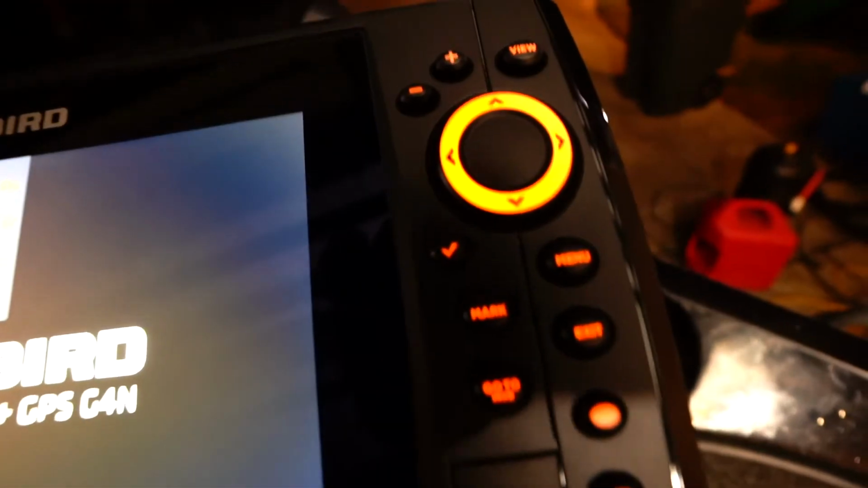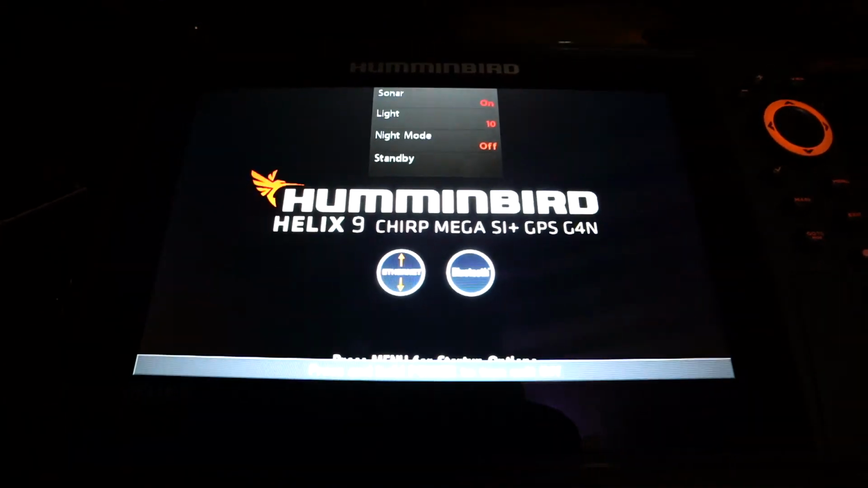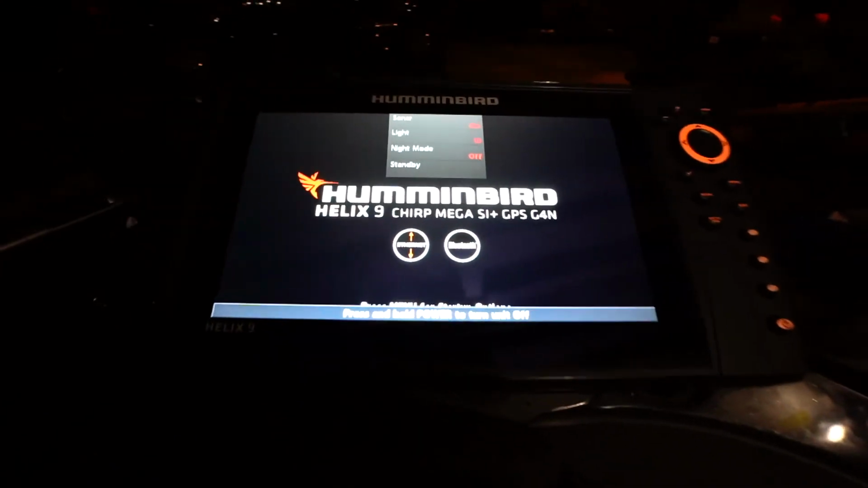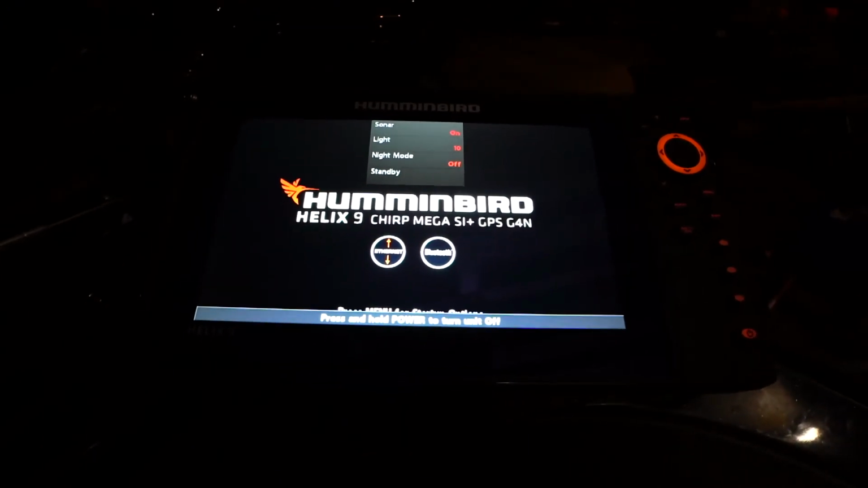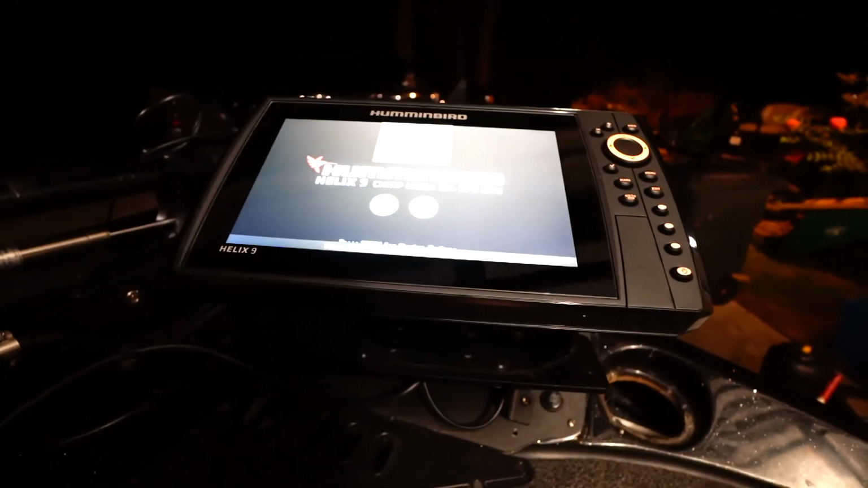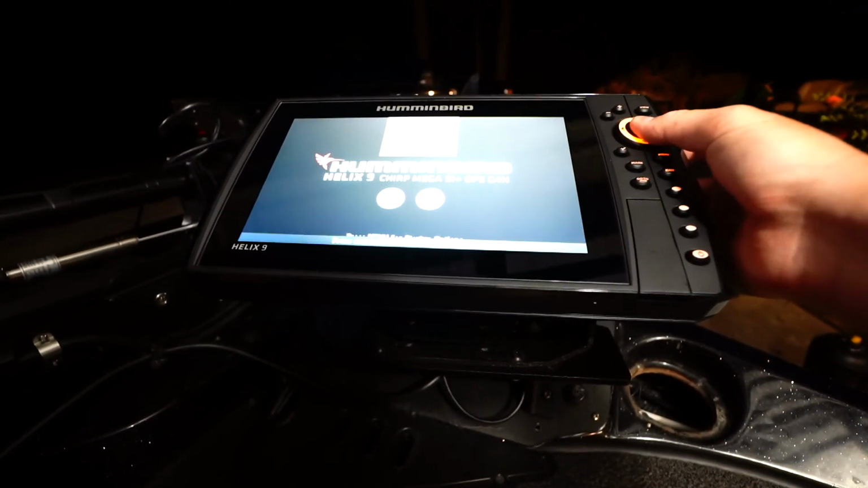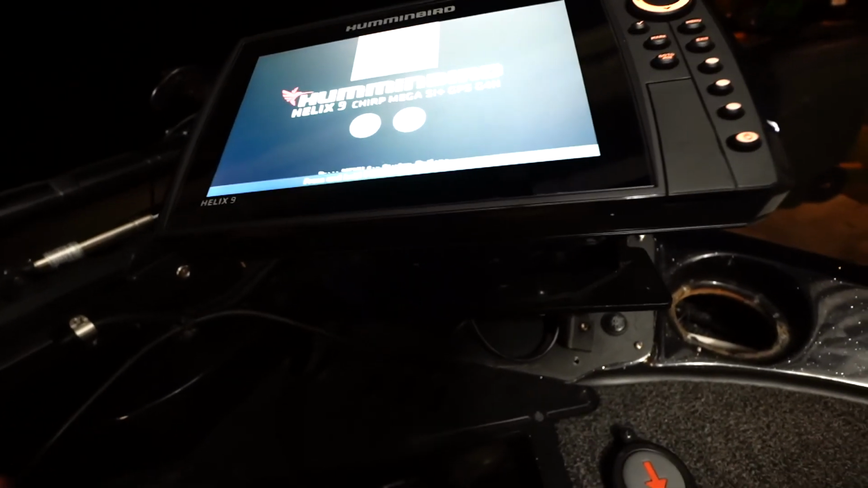I like that orange accent. Where did that screen come from? I pressed view. Hit back or exit. I guess it's not gonna do it, but yeah, she's on. So when you push the button, that screen came up right there? When I pressed the view button, it did. Okay, so hit the other arrow. Is it still up? There you go.